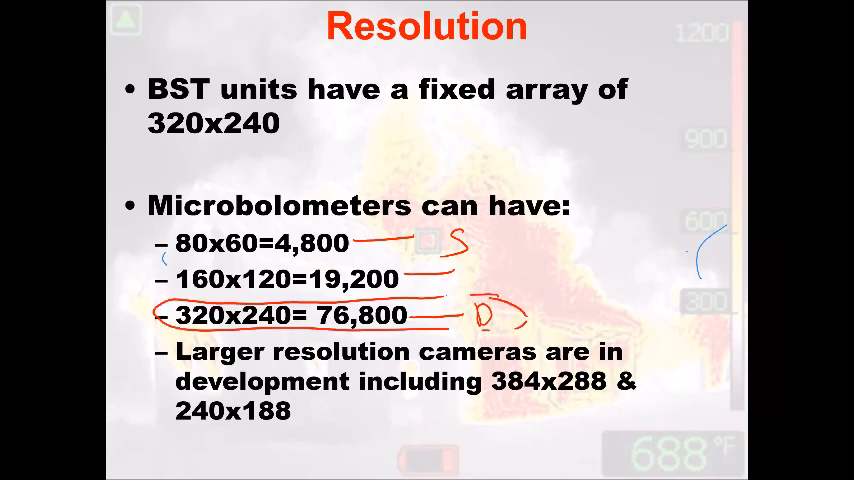This camera is going to tell me exactly where my convective currents are coming from, where the fire's at, where I need to put my hose line, where my victims are. These cameras here are going to tell me, hey, it's kind of warm in here, and I think the fire is over in this direction. It's all about the spec of the cameras you buy. Not saying these are bad. I think every fireman should have a camera, but I think every decision-making unit within the fire department on scene should have at least one of these bigger cameras.